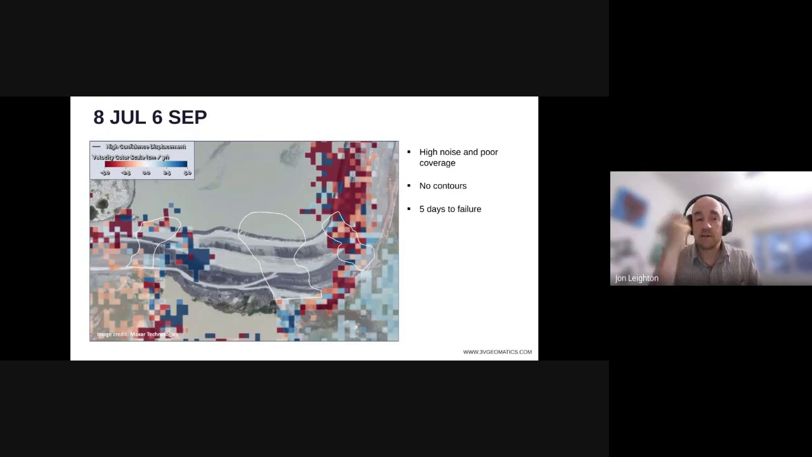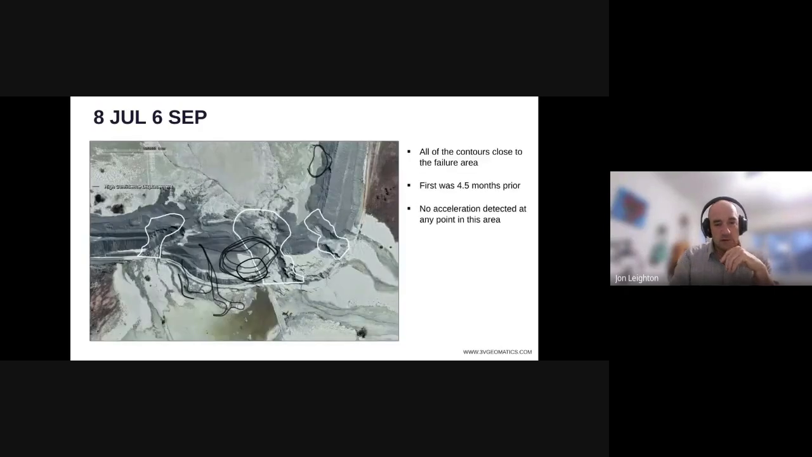And then 5 days before failure on the 6th of September, this is a particularly poor report. Most of the results have just been automatically masked from view. So there's nothing really to say about this report. And then, of course, the failure happened.